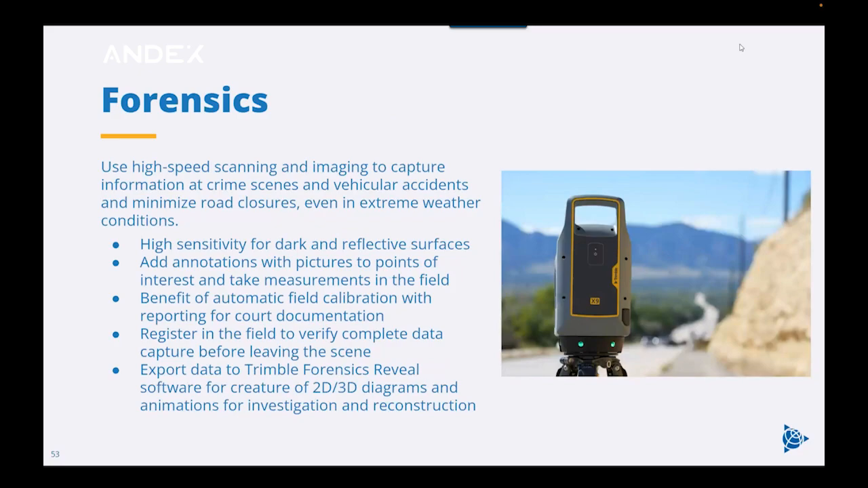So forensics teams will benefit from the high sensitivity to capture dark and reflective surfaces. They can add annotations and take measurements in the field. The field calibration report is a great source of court documentation. In-field scan registration is also key to verify you have a complete data set before leaving the scene. And Trimble Forensics Reveal software is used for crime scene investigation and reconstruction.